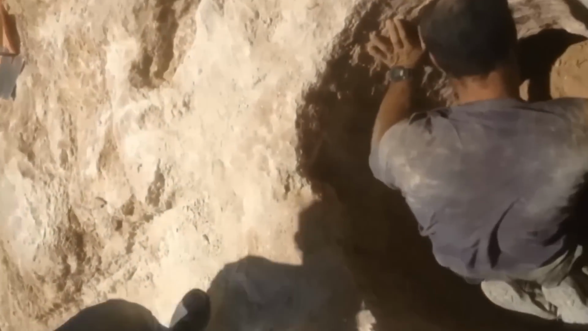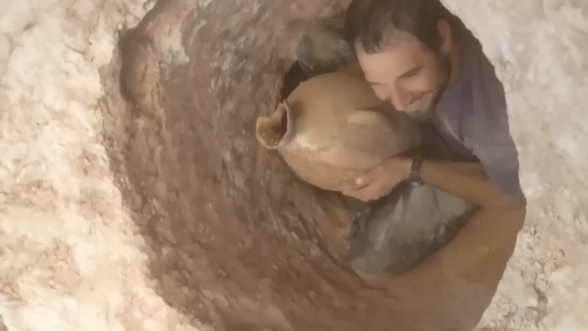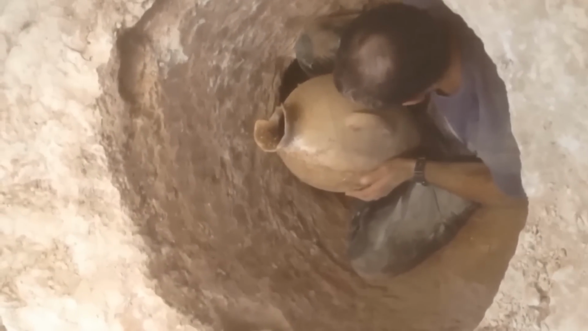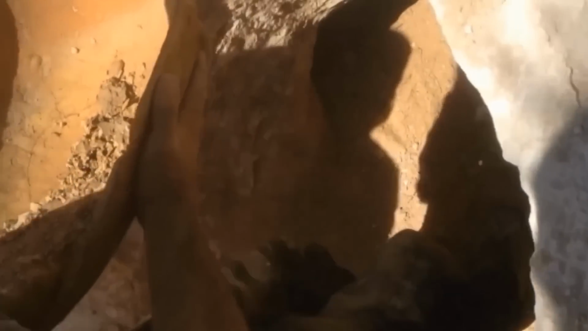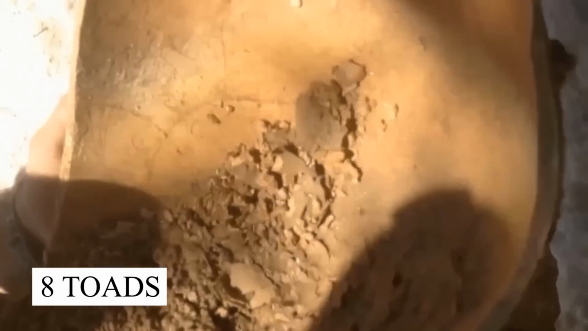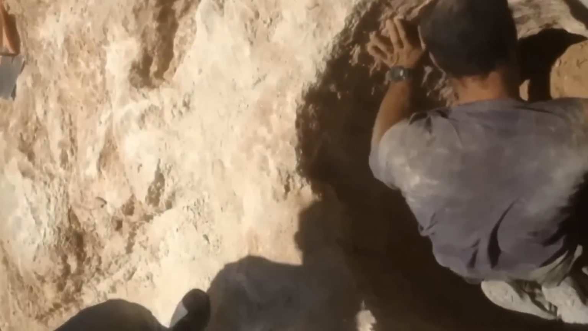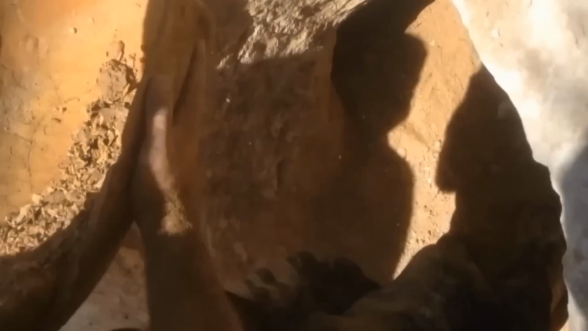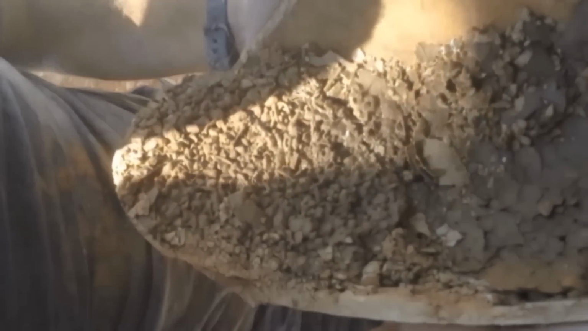Just like this, when a man, while digging an ancient tomb, unearthed a jar. While the other jars used to be filled with the organs of humans that died hundreds of years ago, this one was filled with 8 mummified toads. Yeah, toads, about 4,000 years old. And when they investigated them even further, the archaeologists were shocked to see that all 8 toads were decapitated before being preserved in the jar.